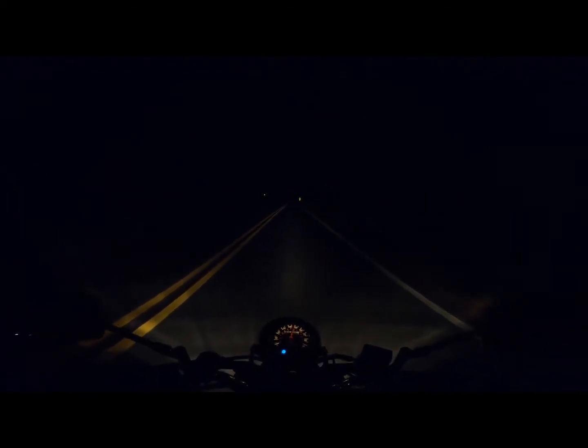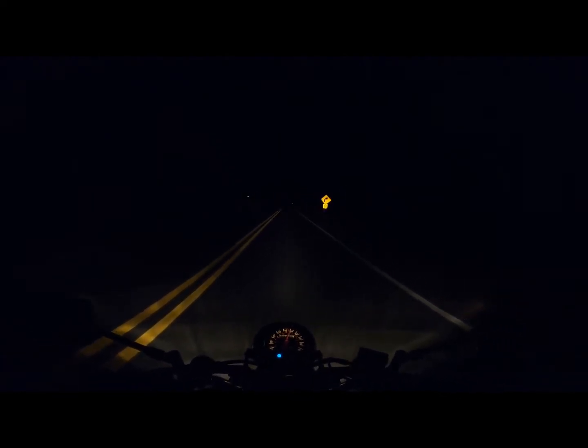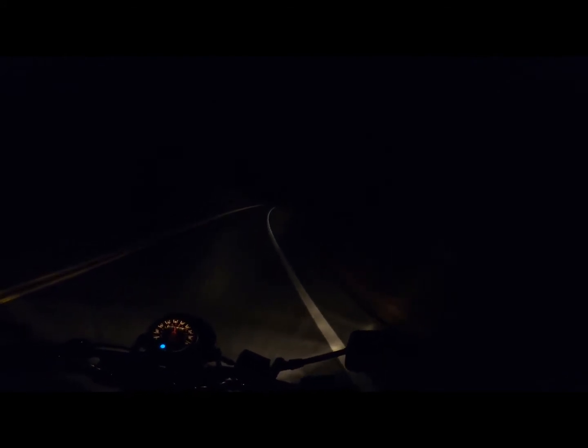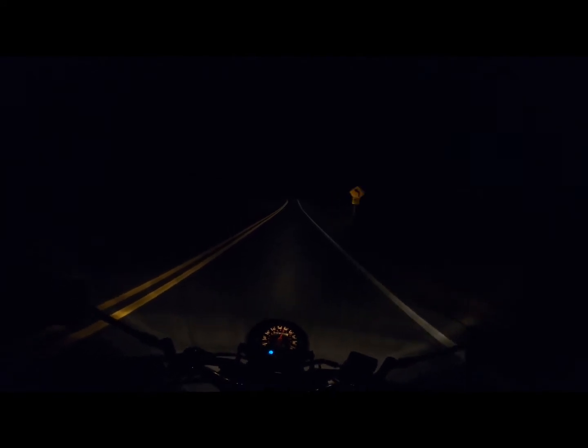This is a very nice little fun road. I enjoy this road a lot. Nicely through the curve. Nice.